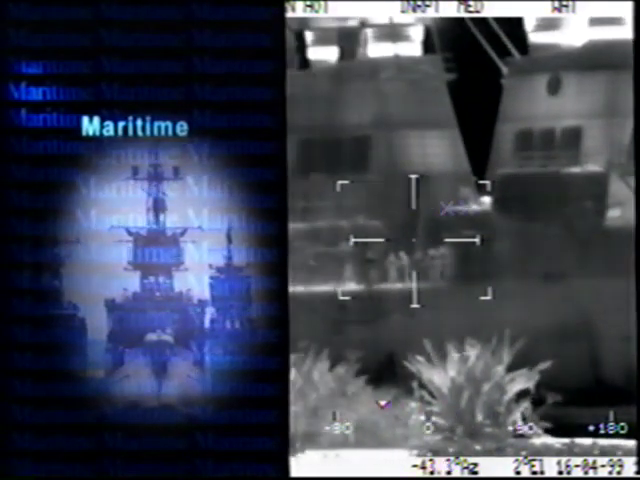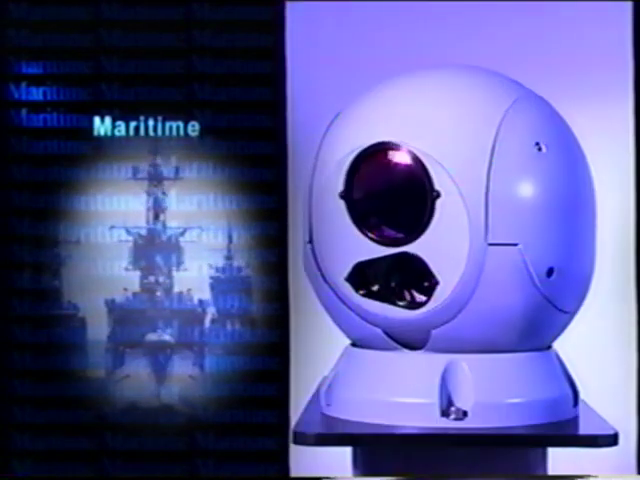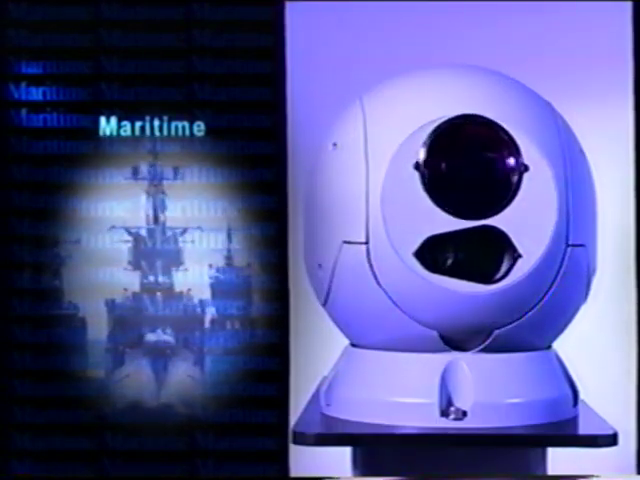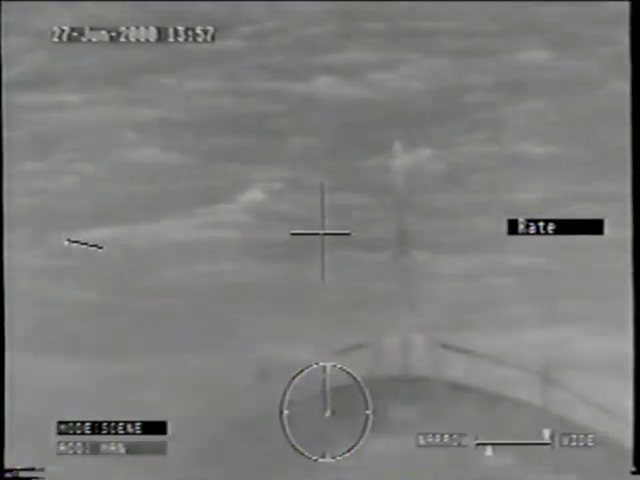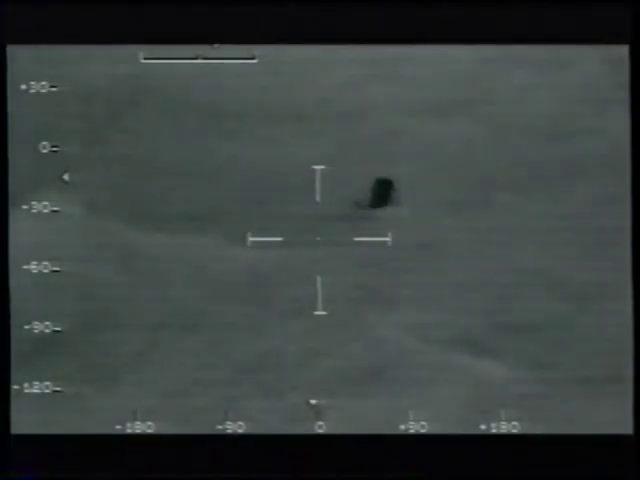FLIR's maritime cameras have been developed to survive the harshest environments. These systems are deployed with navies and coastal protection agencies throughout the world for navigation, maritime patrol, and search and rescue operations.